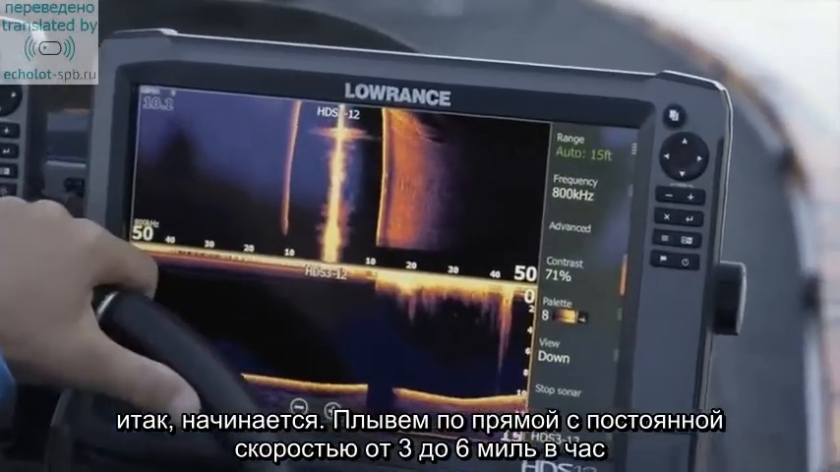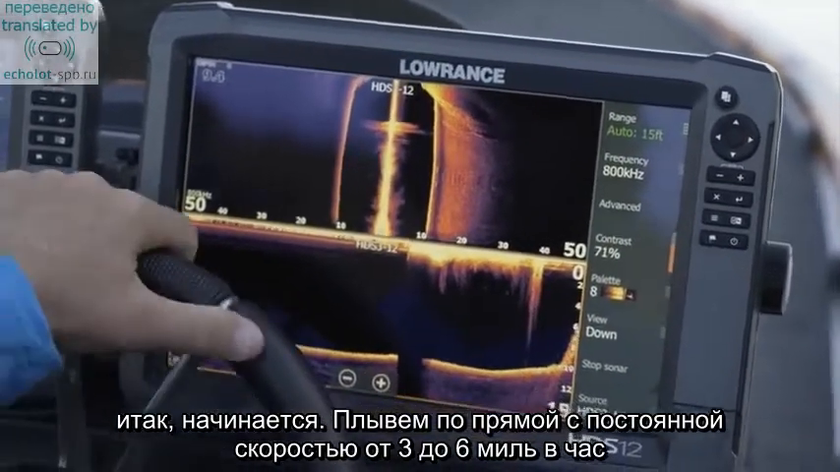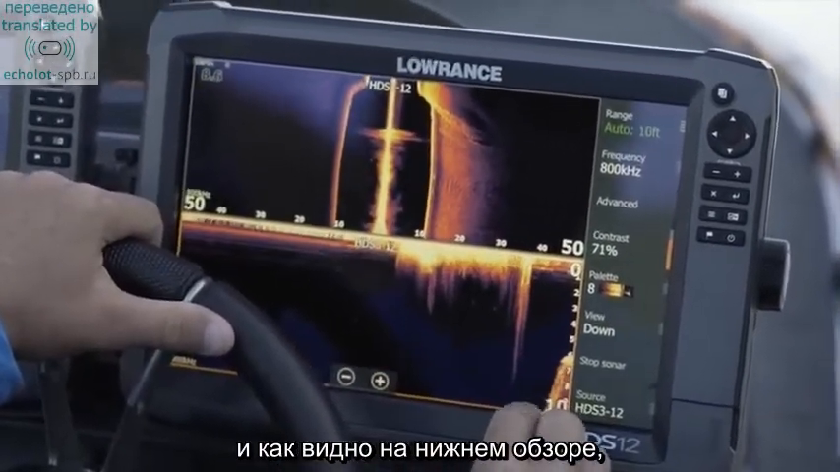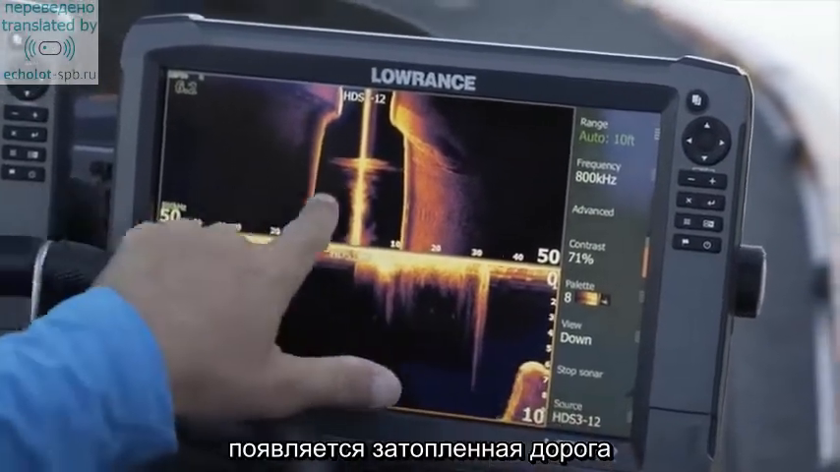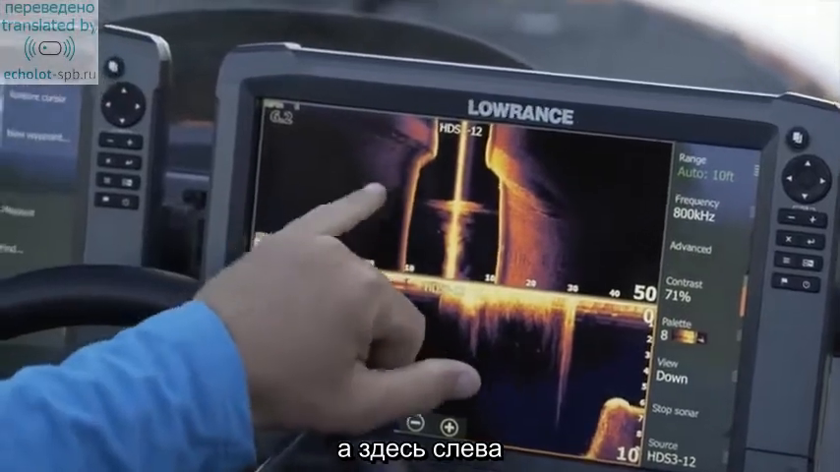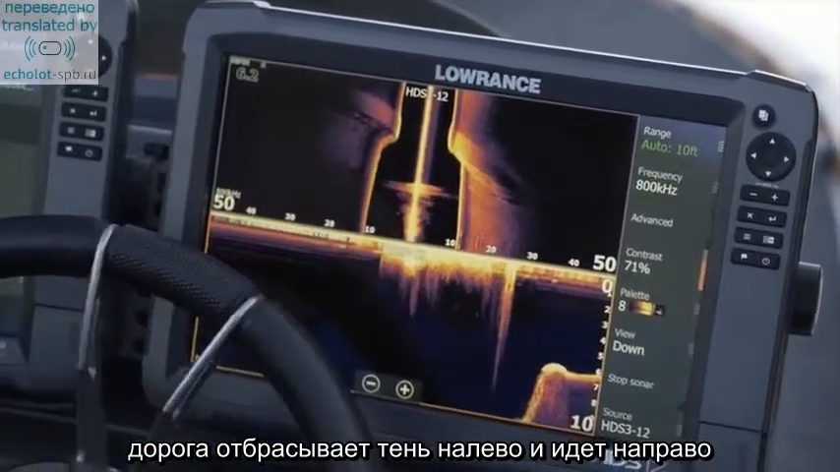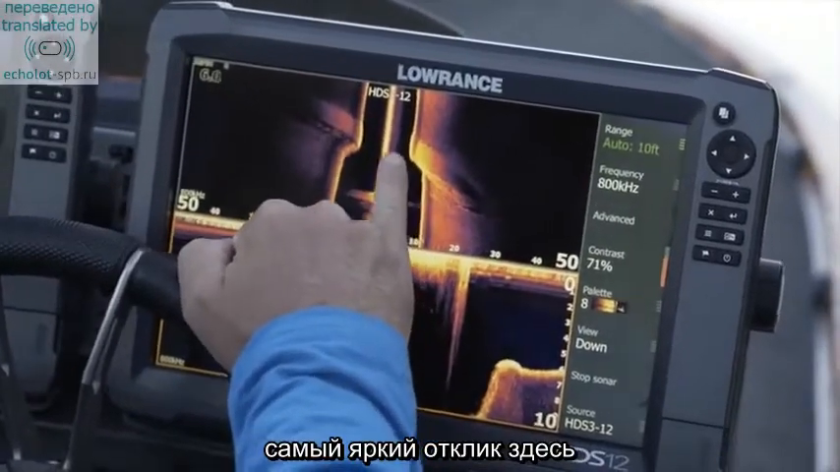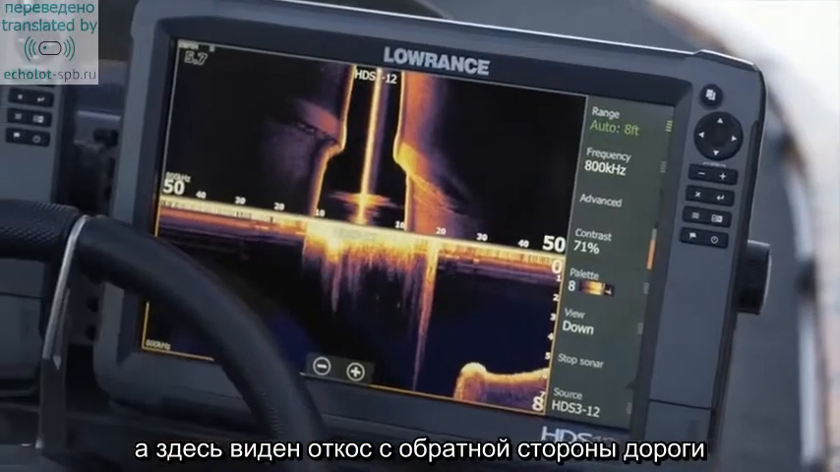So here we're going to start to idle across this spot, going a steady 3 to 6 miles an hour. And as you can see, looking on the down scan, here's the top of the road. Looking to our left here, the road is casting a shadow, moving to our left and coming back to our right. There's the brightest return here. You can actually see some riprap down the back side of the road right there.